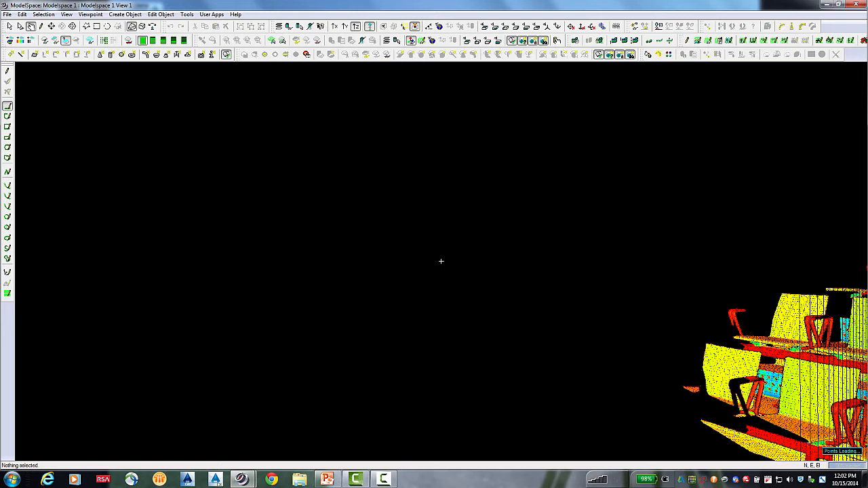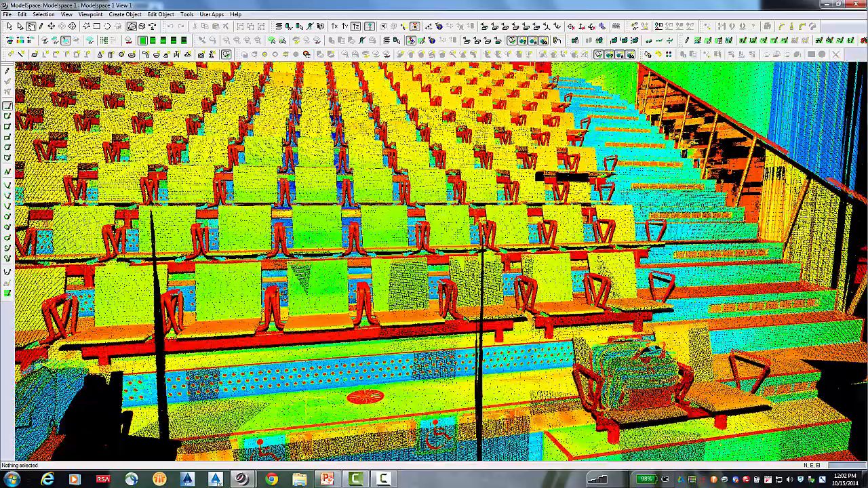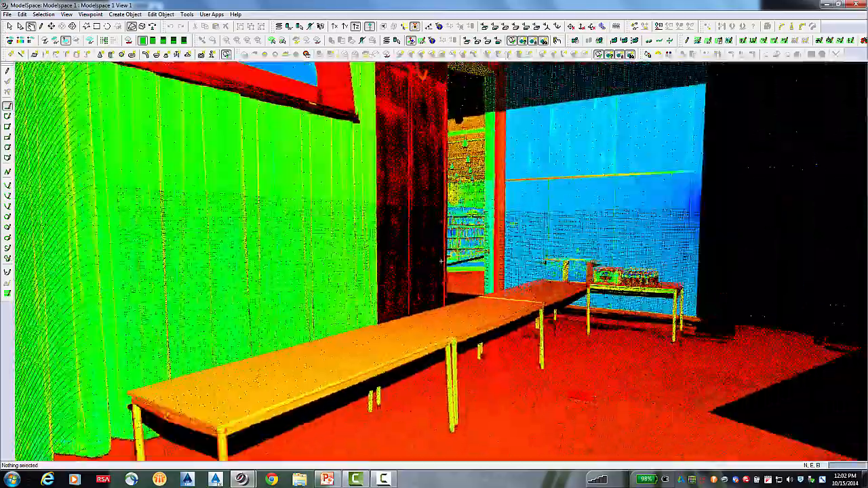And then station number 2 is where the scanner is currently sitting. And a couple of us were just roaming around here while I was scanning earlier.